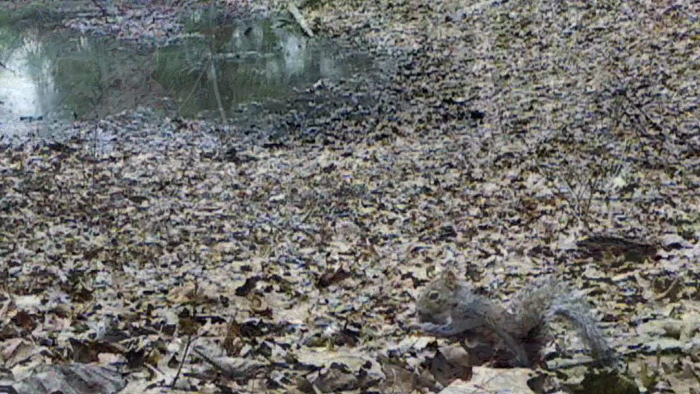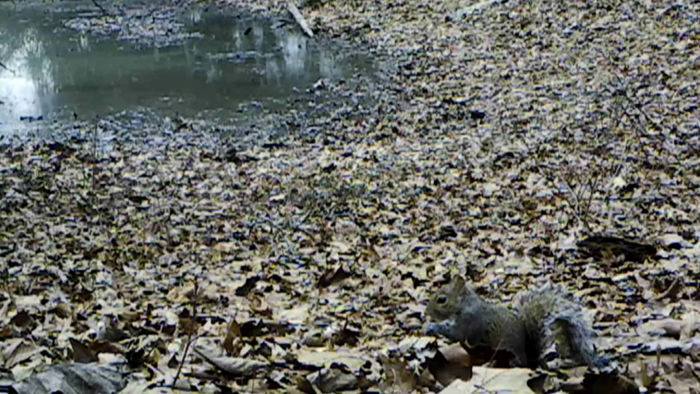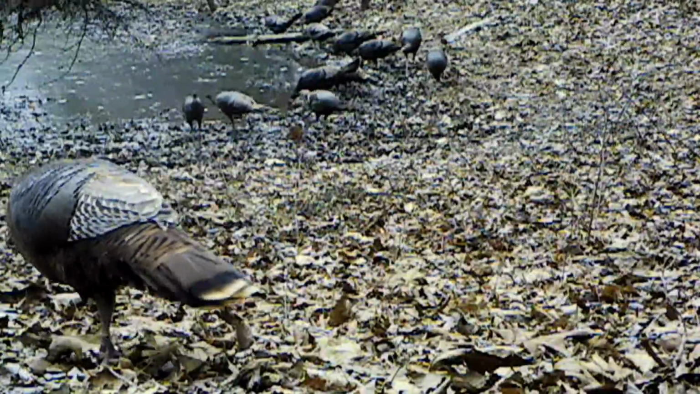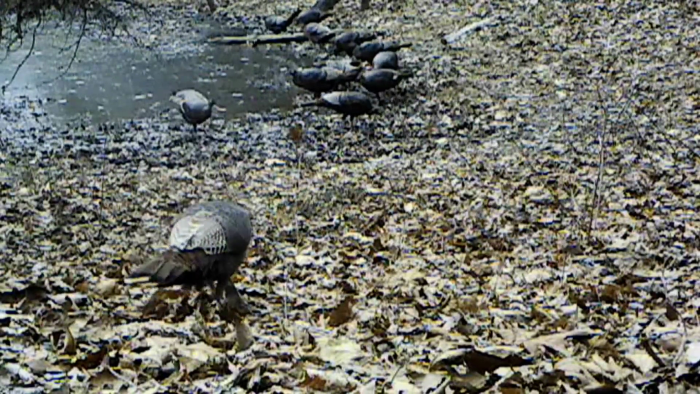And now at the pond, this pond got some good water in it. It just comes up and down. It's a natural sinkhole, not a man-made pond. And the turkey, they love this place. This is before the rains come in.